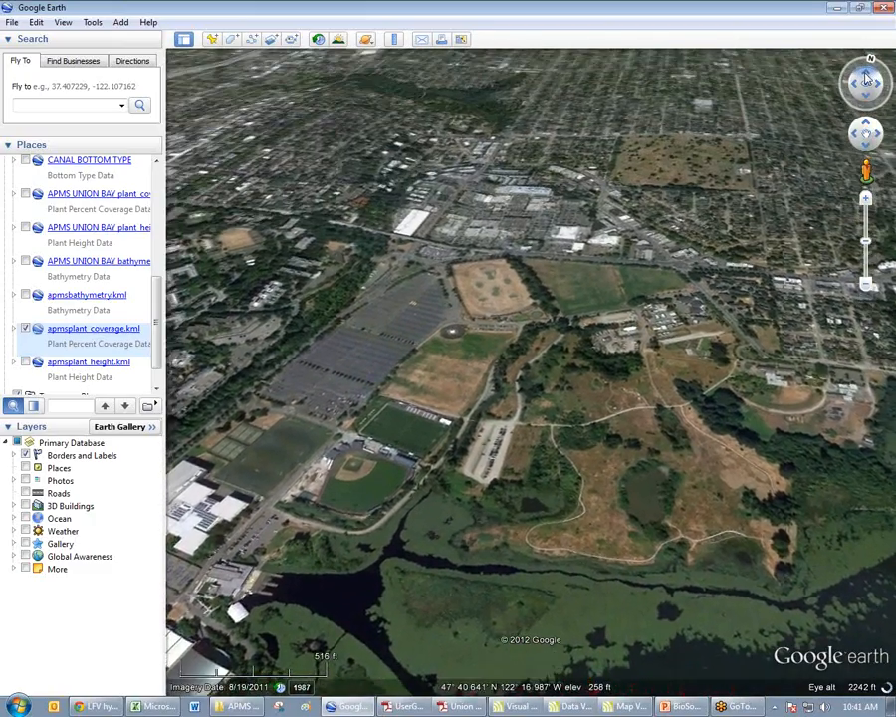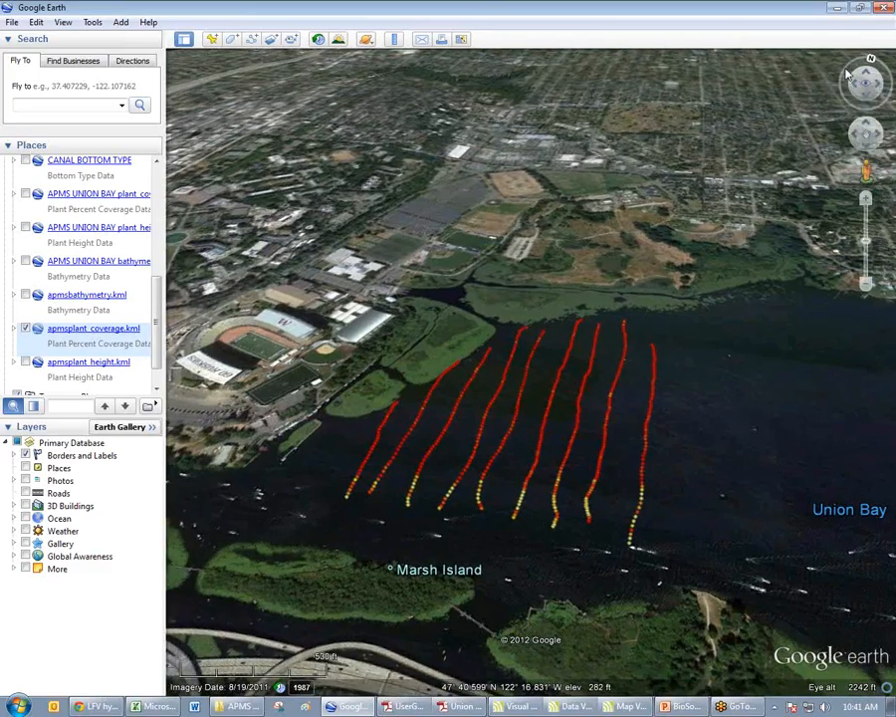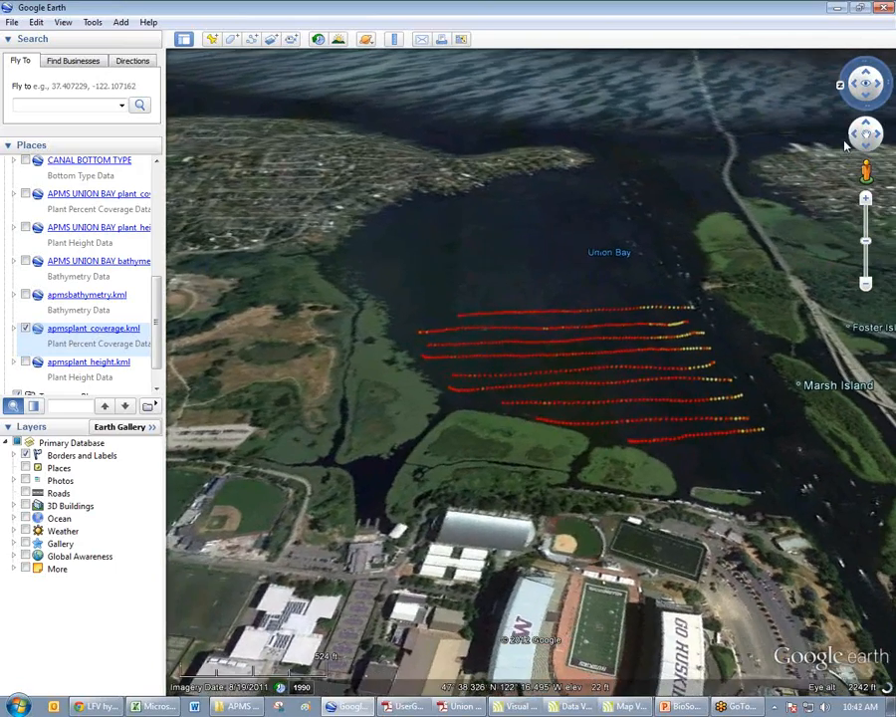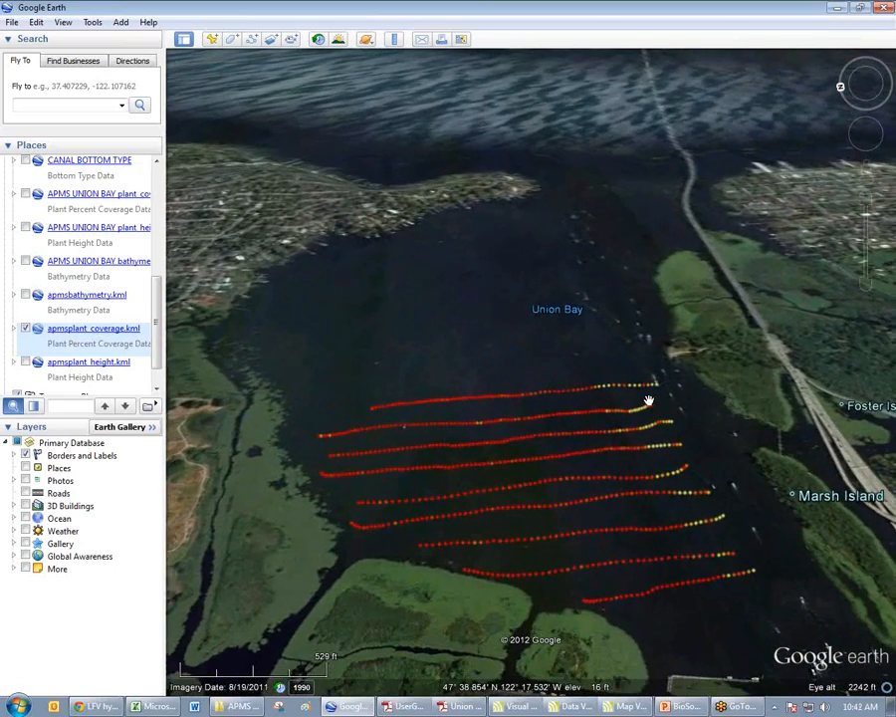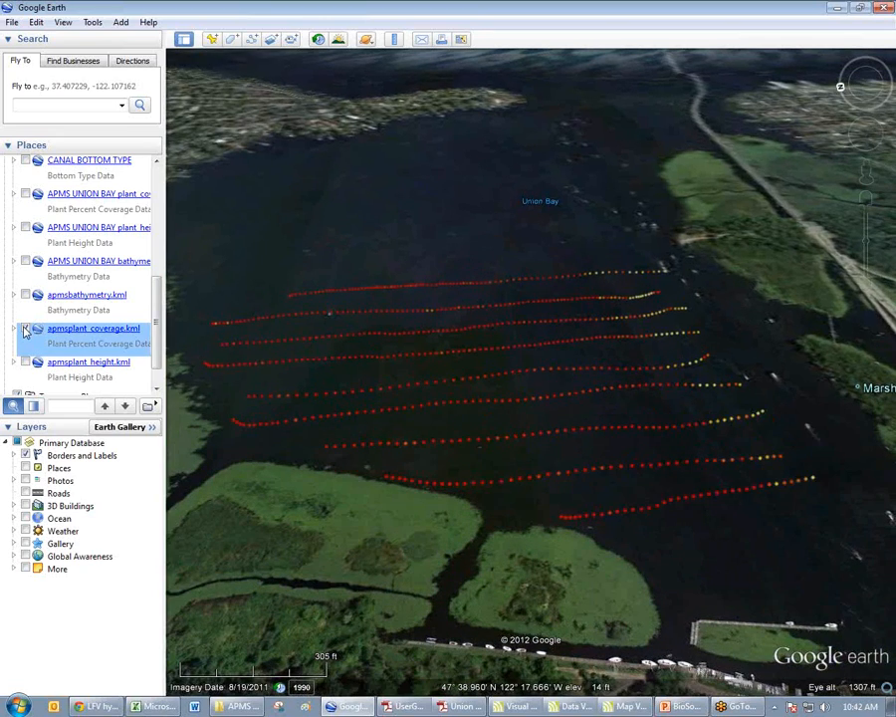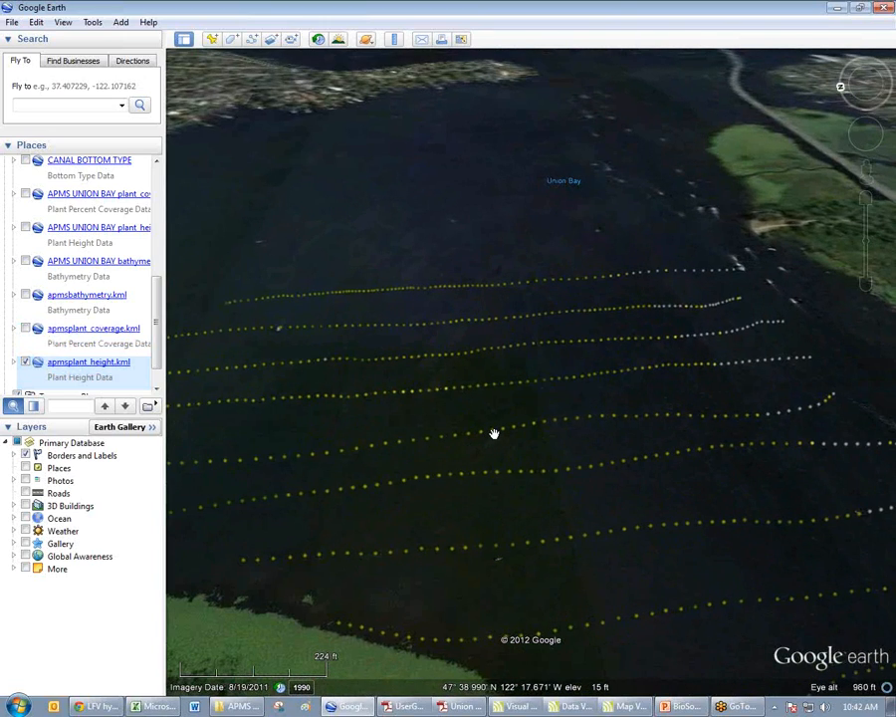Some of you are probably, I'm sure, very familiar with Google Earth. So here's my information. Look at it. There's the channel. I can zoom in, and again, I can turn on the different layers. Here's plant height. All my values are here.